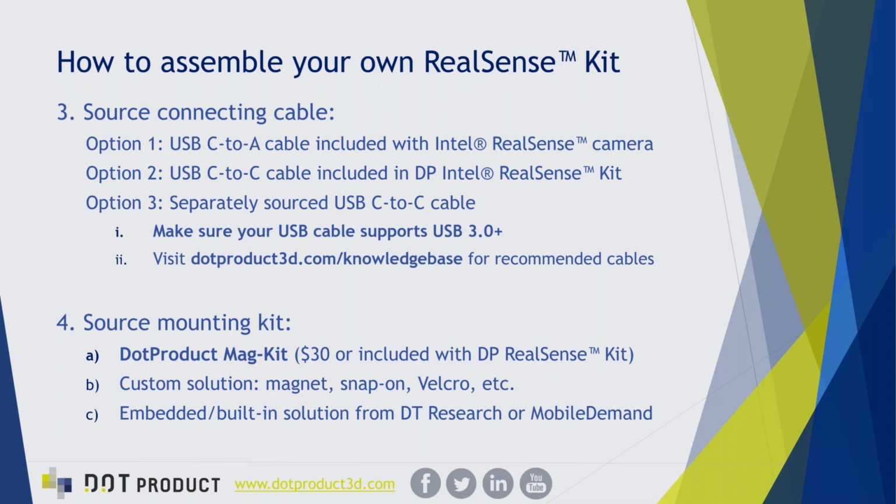In terms of sourcing a mounting kit, again, this is an option that's included in the DP calibrated kit. Or you can actually purchase separately a mat kit that includes the magnet and the cable for only $30. So that's one option. Otherwise, you can set up your own attachment mechanism, whether it's magnetic, Velcro, etc. And it's also important to note that if you go with one of the DT Research or Mobile Demand solutions, this sensor will already be built into your rugged tablet, and you won't have to worry about any of these mounting mechanisms, etc.